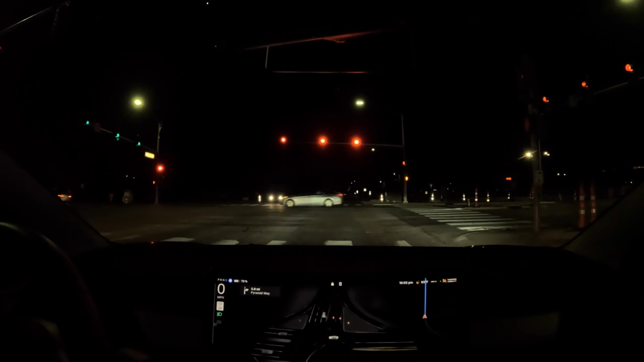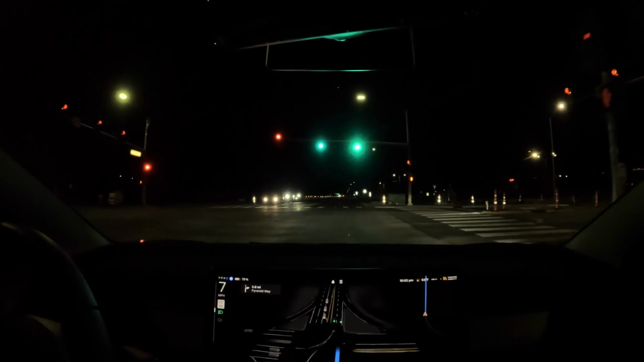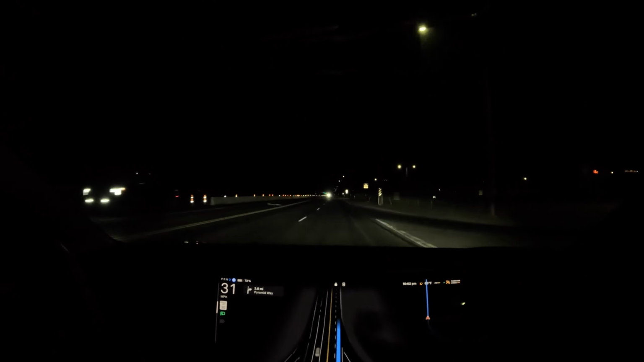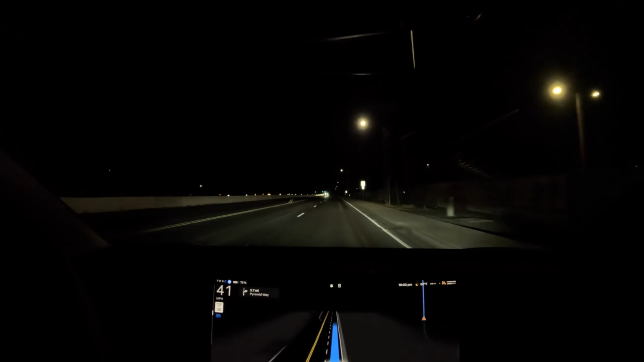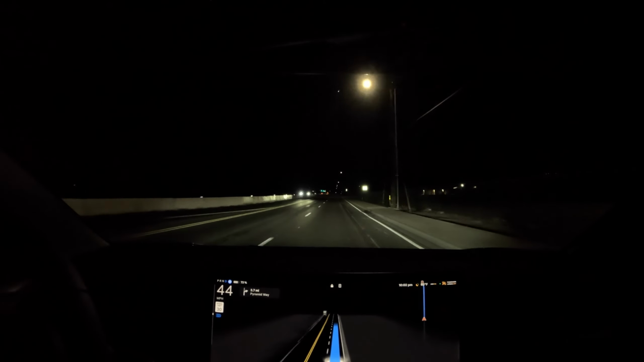I mean, that's the other thing, I'm still learning how hardware 3 and 4 and all that work to a degree, but I could be wrong. If there are more cars around and there's more to pay attention to, that's going to stress the computer and processing. So at nighttime, there's less cars on the road. It is low light, so I don't know the trade-off there.